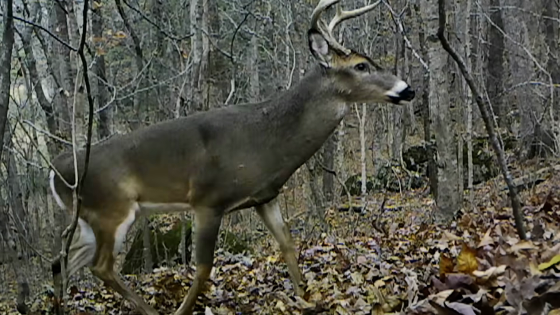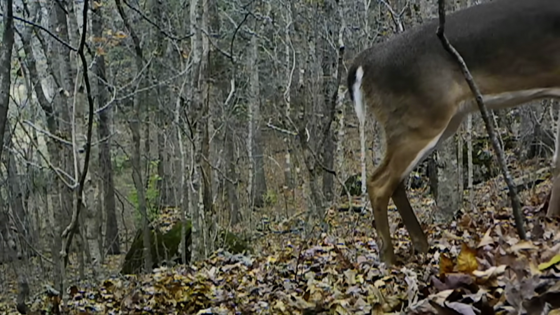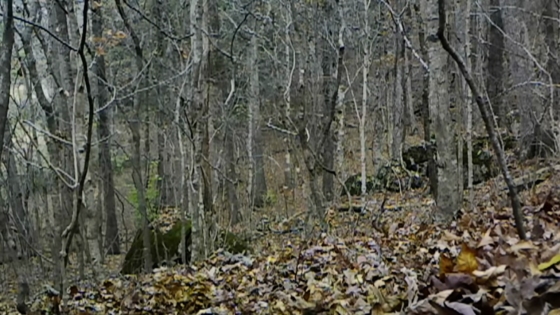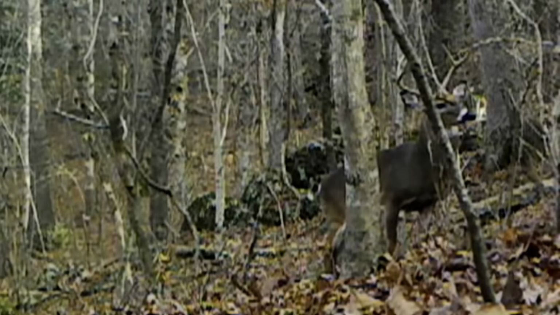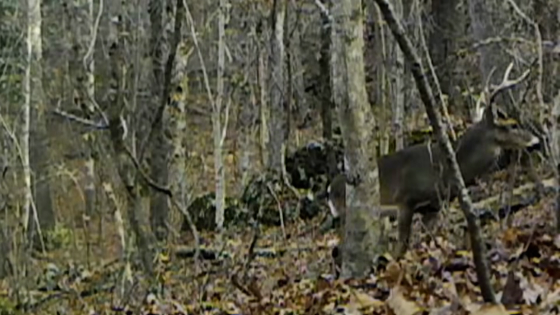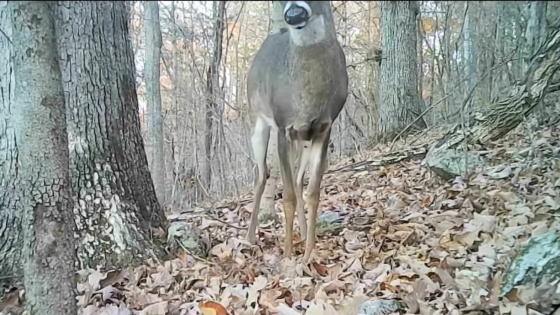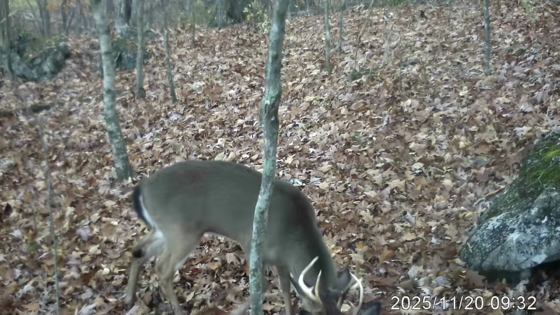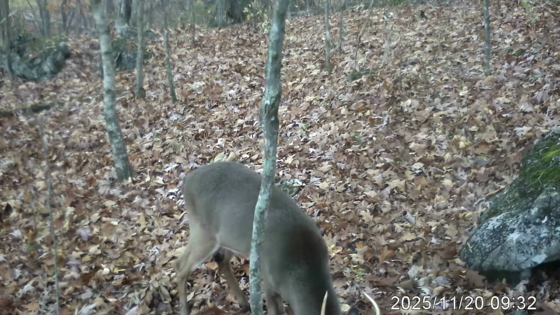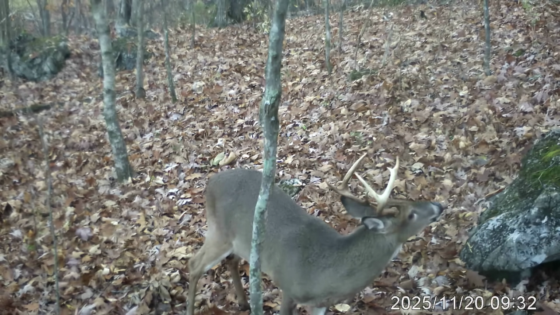And ain't that a nice one? He don't normally stay on the ridge. He's come back into the ridge from the back country. And they are some nice ones here. That's just what stepped in front of the camera, of all different types, too. But it's that time of year. Here's two younger ones. They don't seem to be fighting.